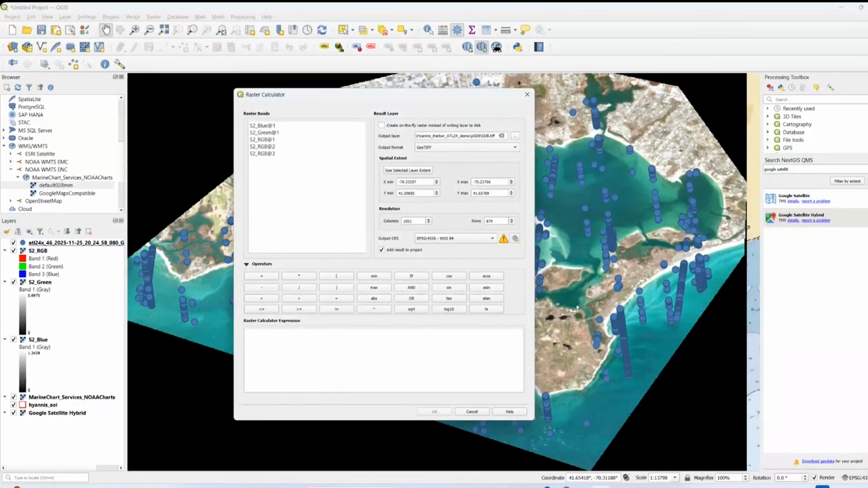So I save. And then the next thing I want to do is I just want to go ahead and create that stump ratio. So this is going to be natural log of 1,000 times the blue band, so S2 blue, in parentheses, divided by natural log of 1,000 times the green band.